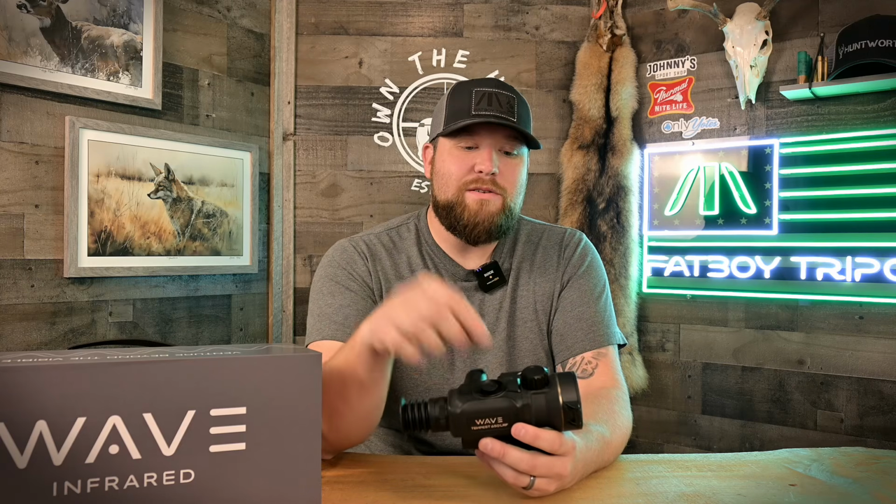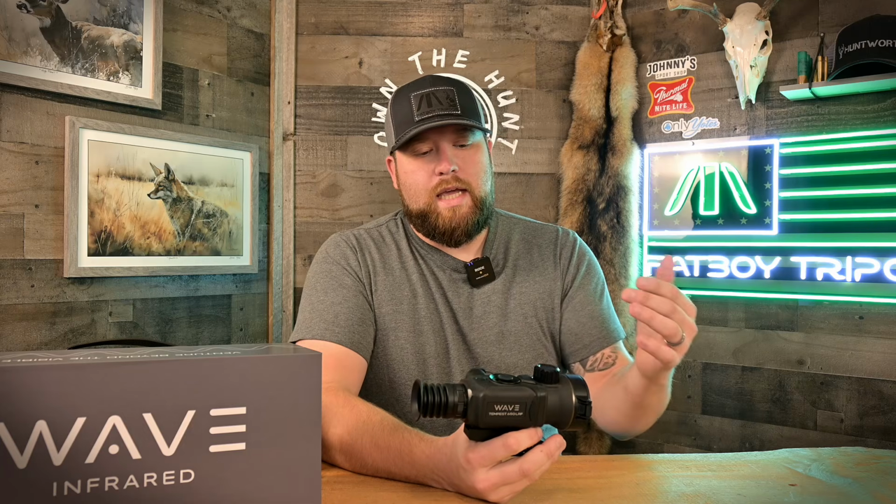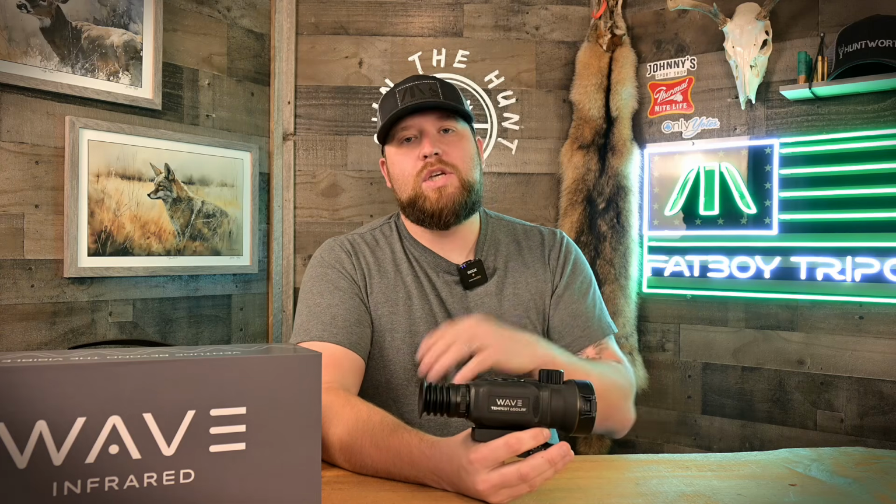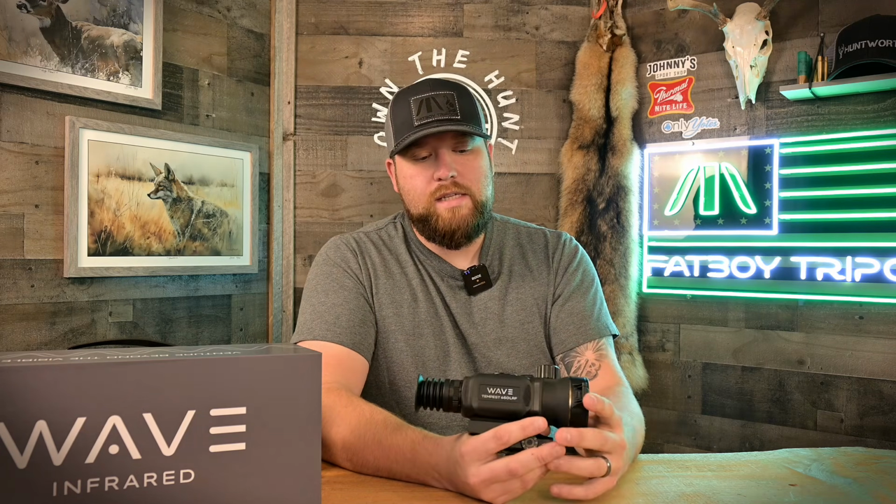Next thing I love, guys, you know this about me if you follow the channel, but if you don't, listen closely. This top turret here for focusing the scope is my all-time favorite design. It has the perfect amount of tension and resistance. It is smooth like glass, like butter. It is so nice. It's the perfect size to use with gloves, use with no gloves. You can really manipulate the focus on the scope. Love it. It's the same knob that's featured on that Atris 650 that I reviewed for you guys.